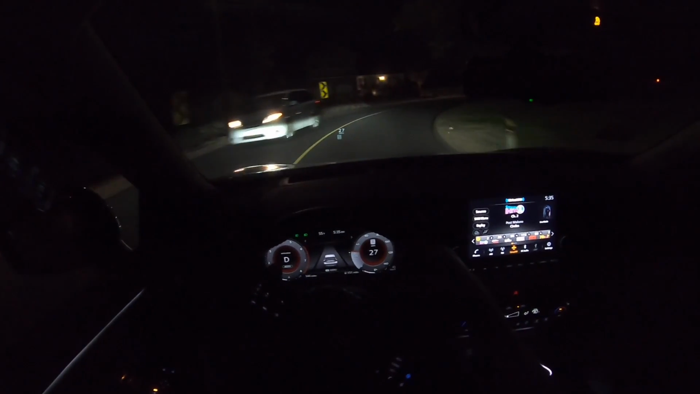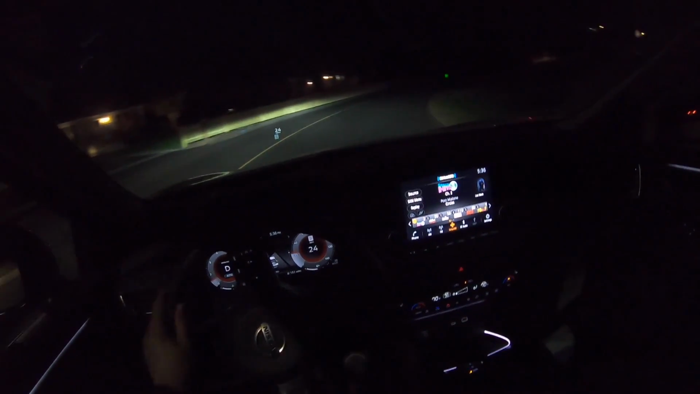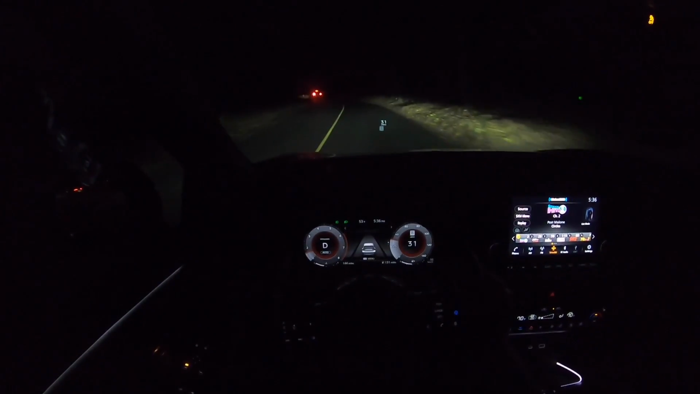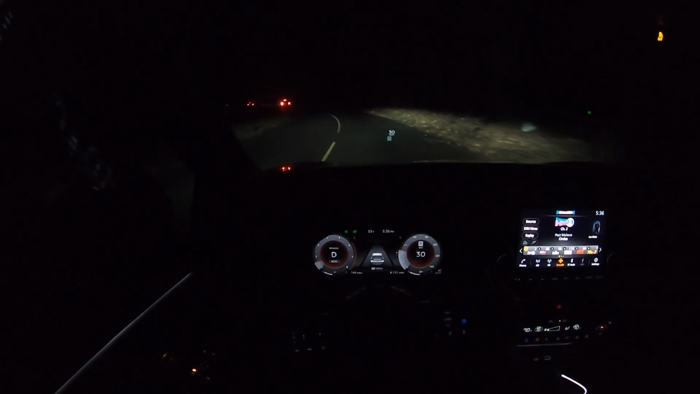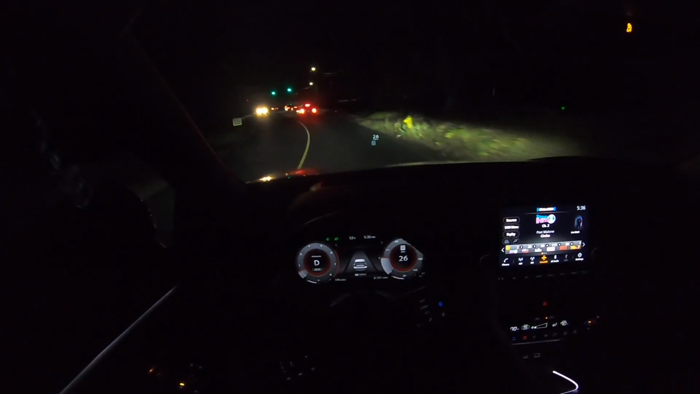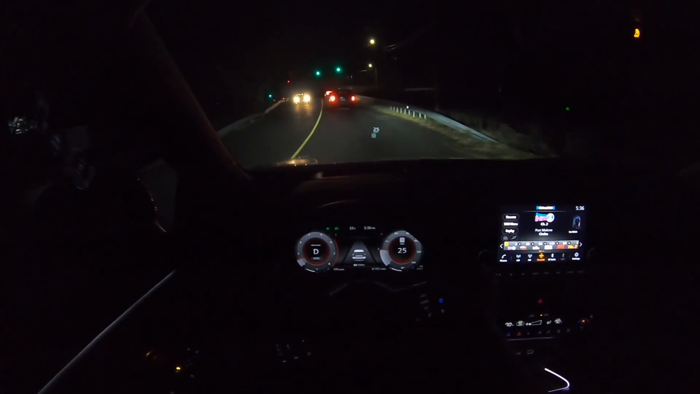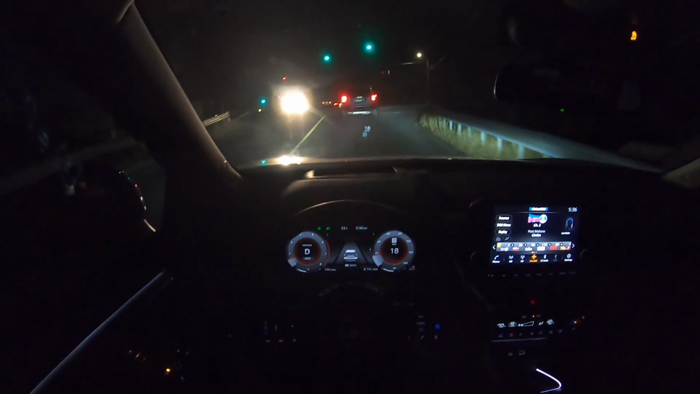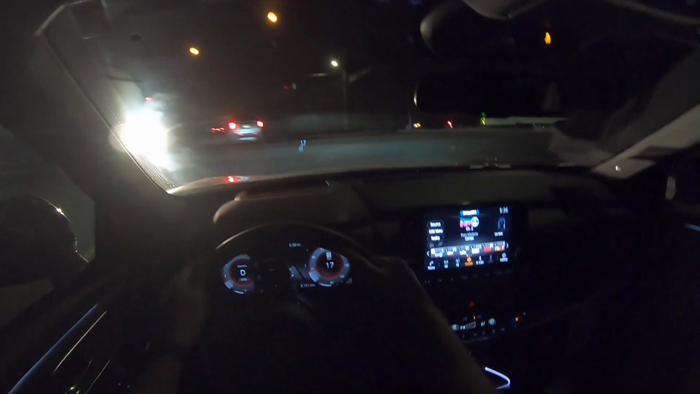If you guys are curious about the price, it's almost $37,000 for this Platinum trim, but you get so many things with it. And another thing that I really like is the fact that Nissan made the headlights LED for all the trims. Glad they didn't cheap out and go with halogen. So all the trims for the Rogue do have LED lights.